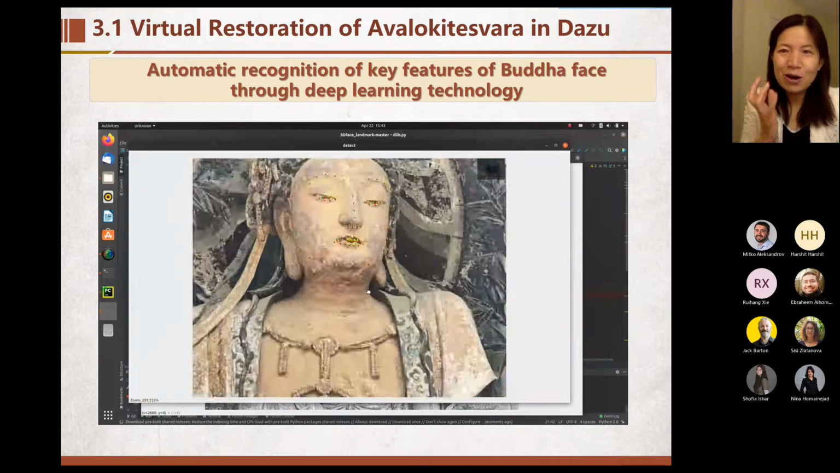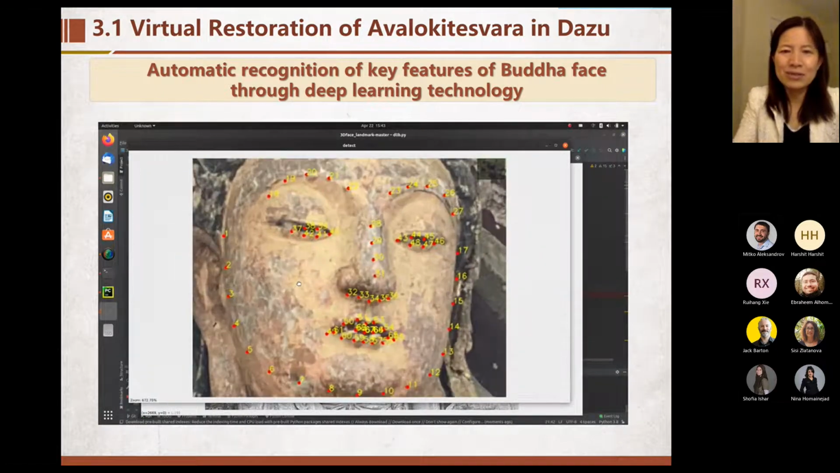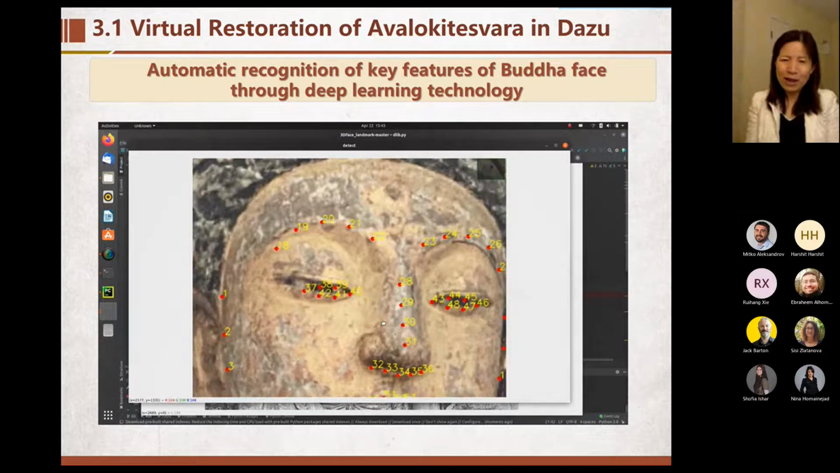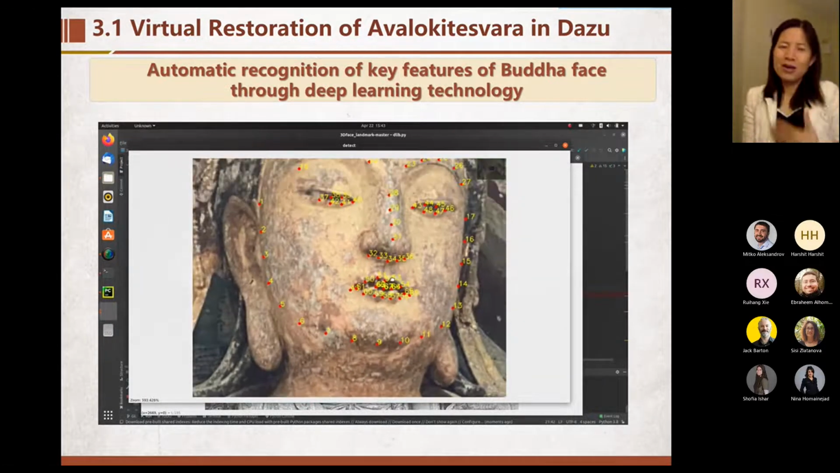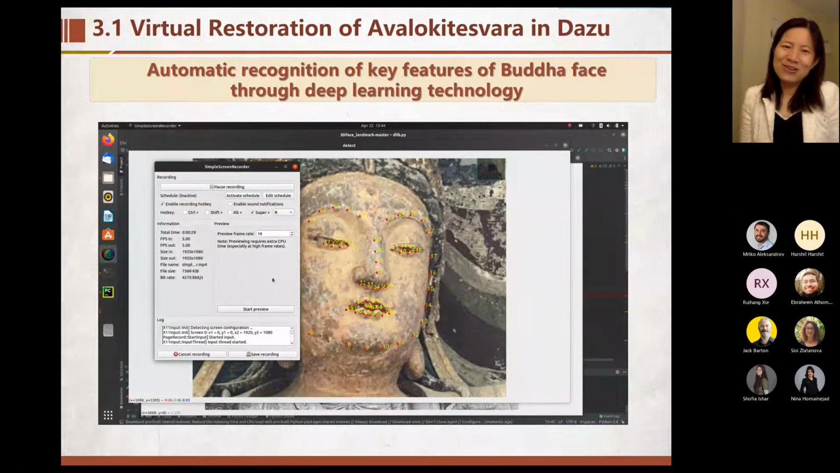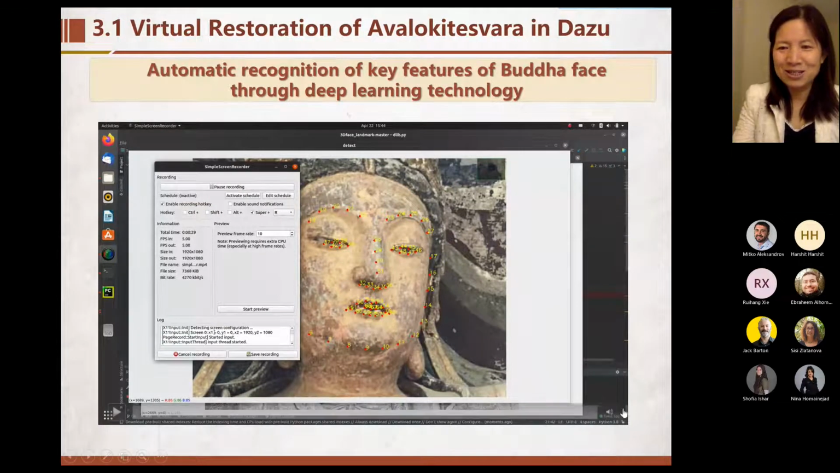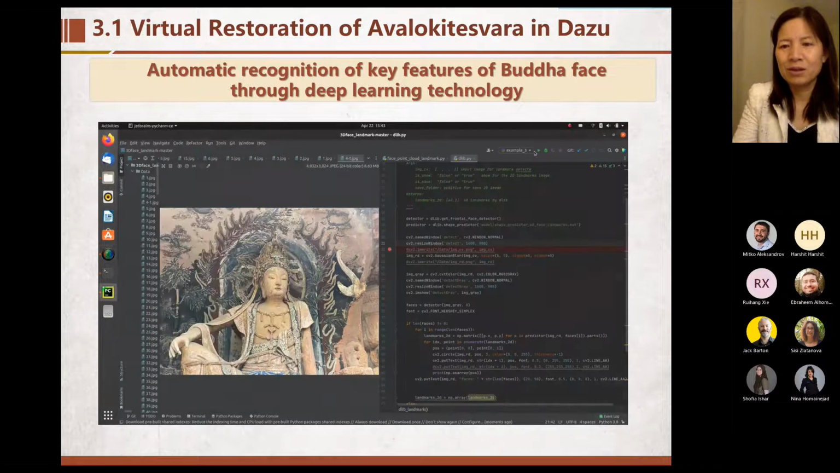Do you find almost every Buddha's face shape is just like a peach? That's why when we look at the Buddha, we smile. We feel a peaceful heart. So it's a very interesting work. We have not produced the paper yet, so we are doing some work recently.